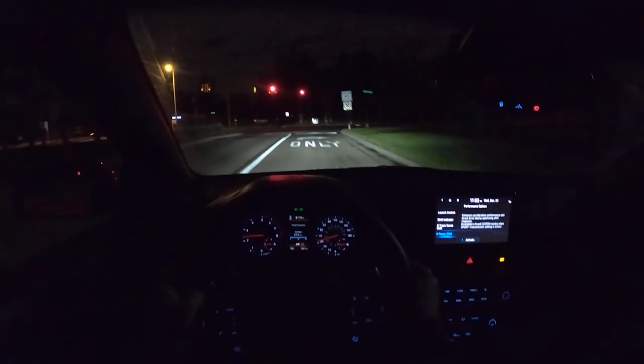Full throttle through a corner, it just hooks up, you point it, it goes there. No understeer, no drama. The E-diff just figures it all out. Amazing.